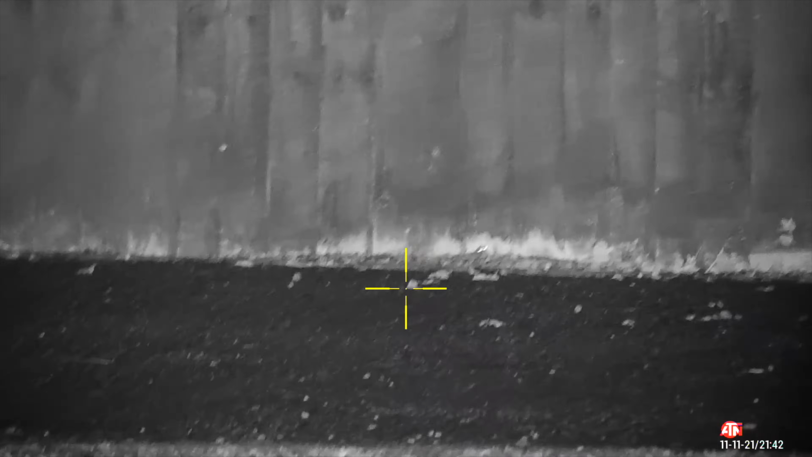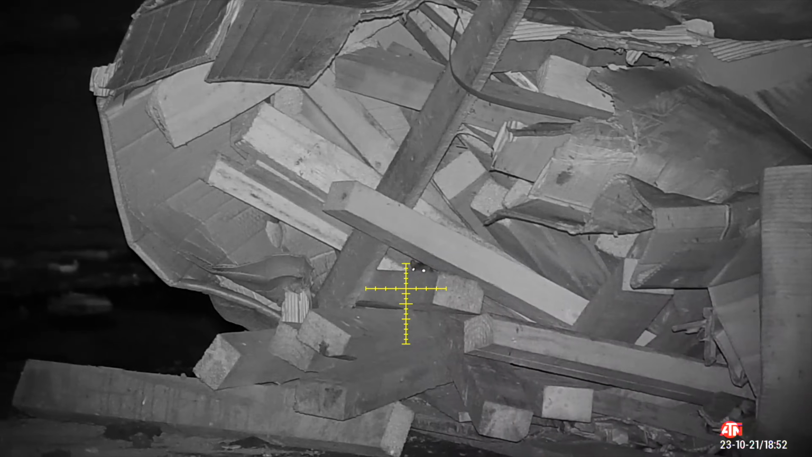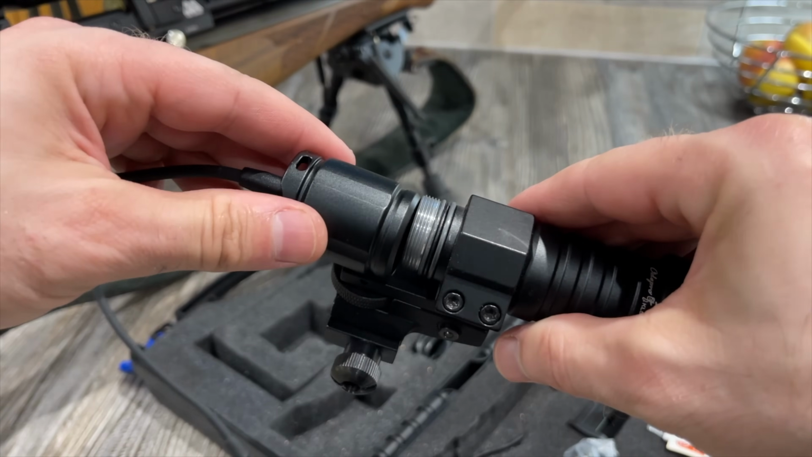Now the reason I use the Ode Pro torch over any other IR light is, as you can see here on this picture, there is zero black spots on it. It's what I would consider a very clean beam.